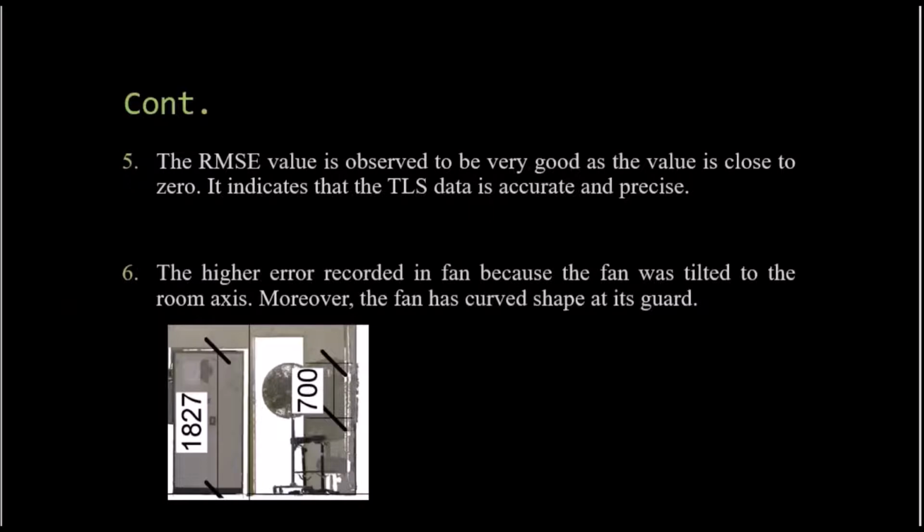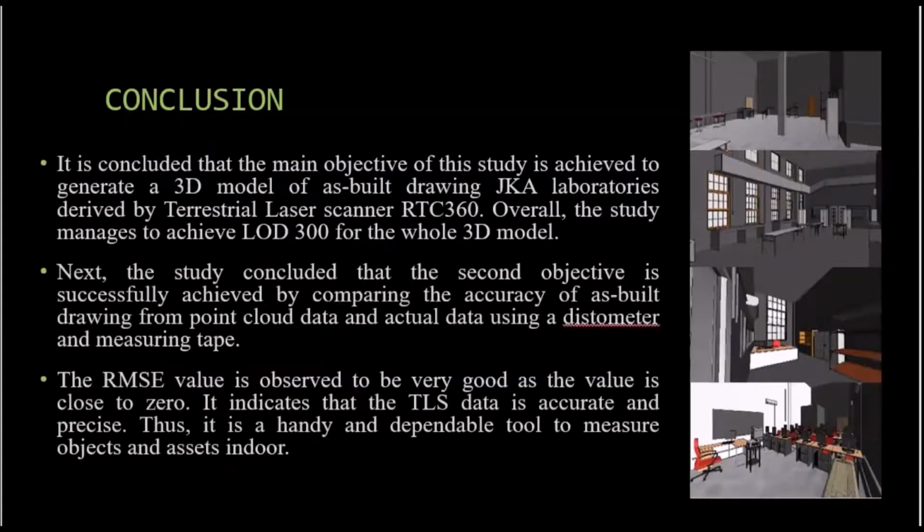The RMSE value is observed to be very good as the value is close to 0. It indicates that the TLS data is accurate and precise. And lastly, the higher error was recorded in the fan because the fan was tilted to the room axis. Moreover, the fan has a curved shape at its guard.